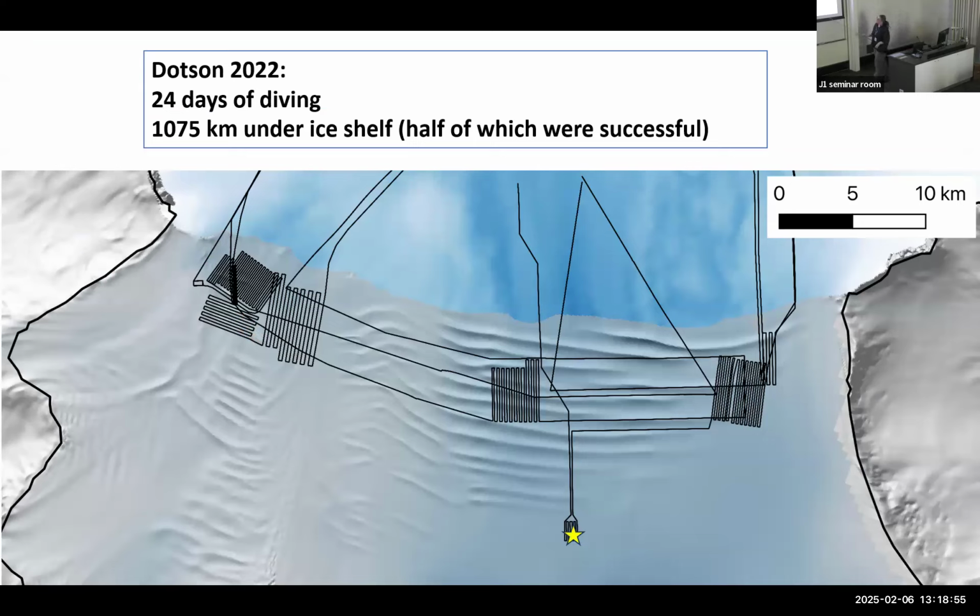So this is Dotson Ice Shelf in the Amundsen Sea, and the black lines here show all the missions that we did in 2022. So we put it into the water somewhere out here, and then, for example, this black line shows it going in and then doing a survey, this lawnmower pattern, and then going back out, and then being picked up by the ship.